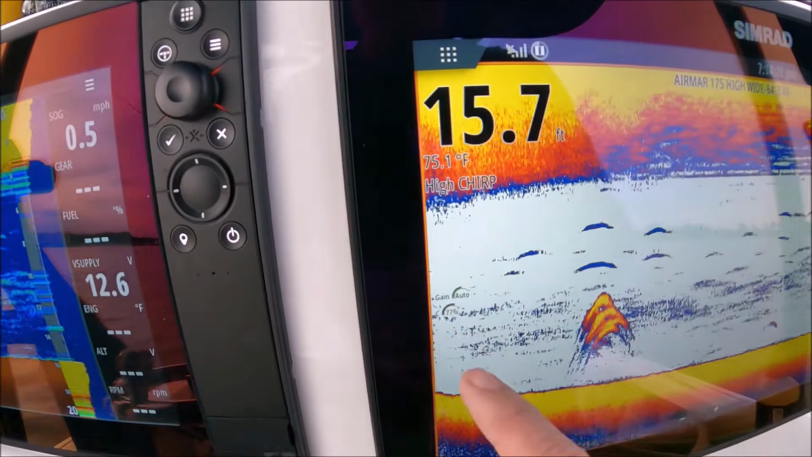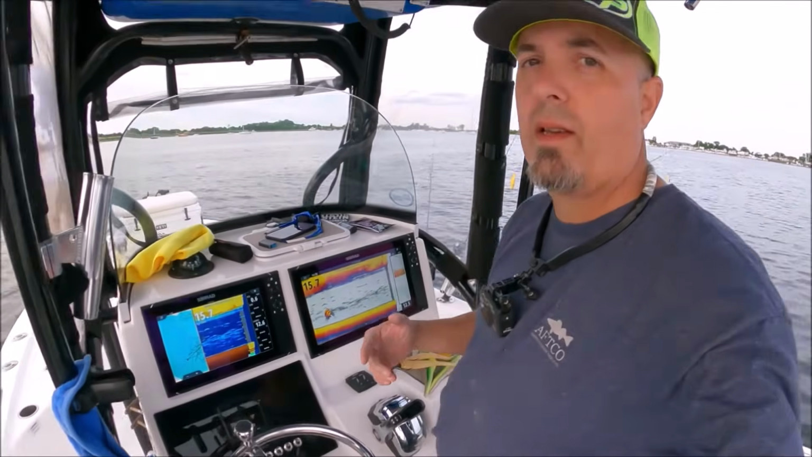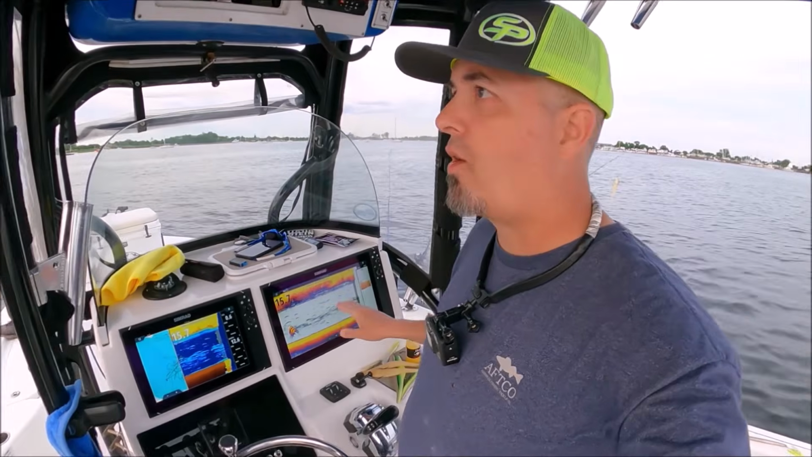Then we're going to go to our gain. Leave your gain at auto. The old auto gains were kind of strange. They would do some weird things, and that's why we always used manual years ago. But this auto gain is different.